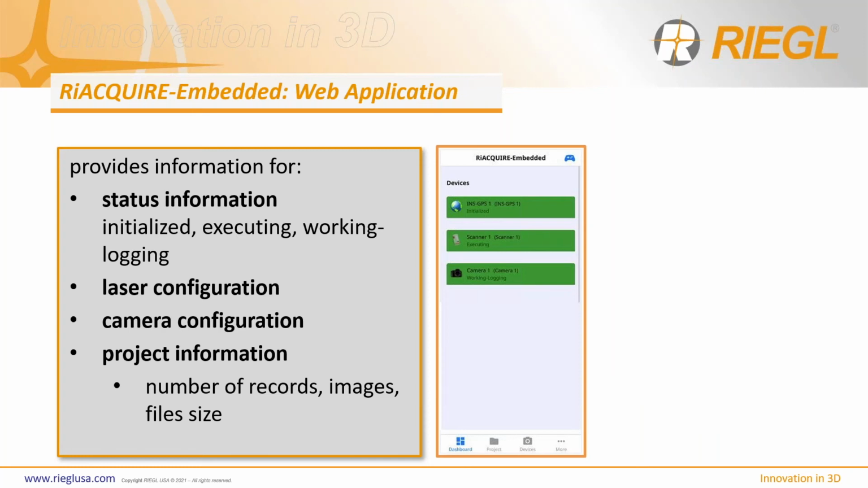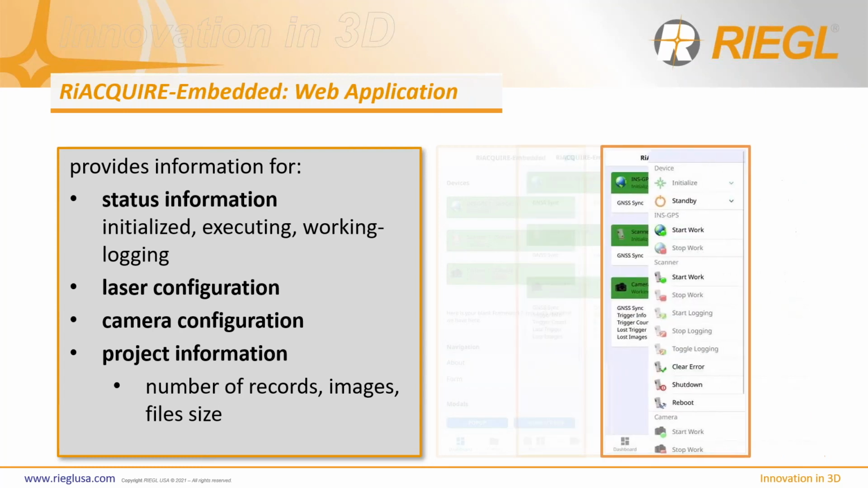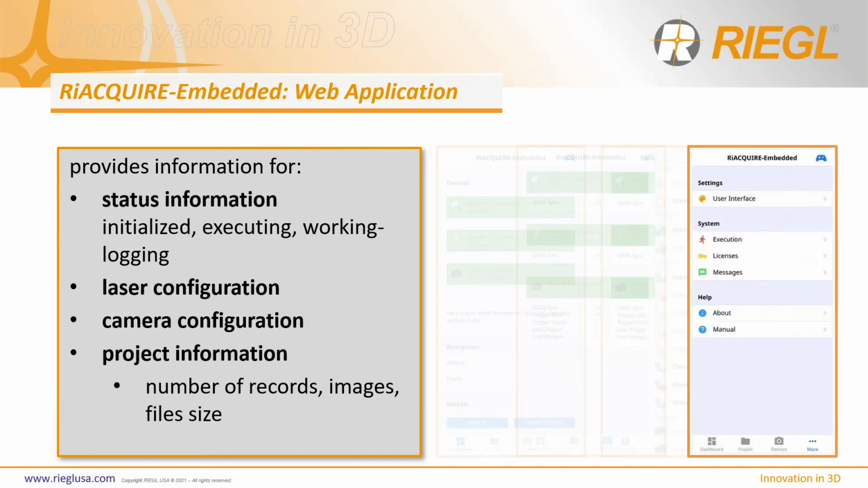Taking a look at this provides that status information. You can see the laser configuration. You can connect to the camera and configure it directly. This will provide your project information as well, so you can start and stop. So in order to take advantage of this, just make sure your software maintenance is up to date from data acquisition and post-processing, and this will allow you to access this once it is made available.